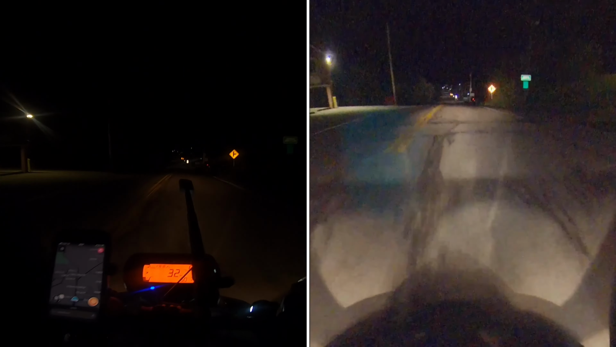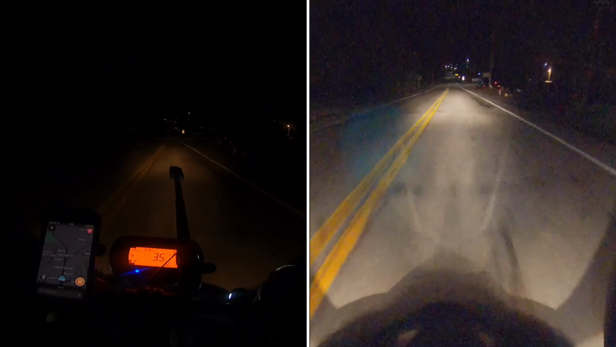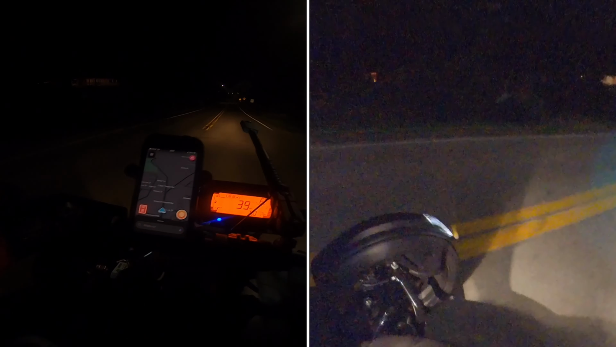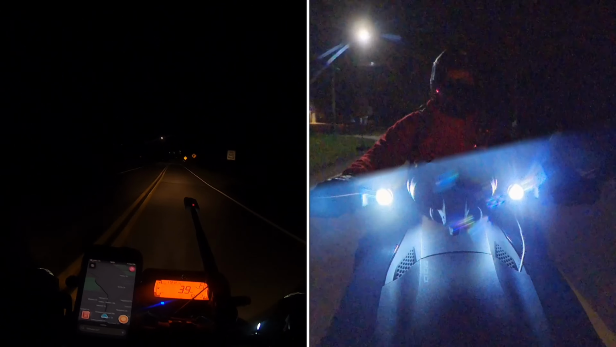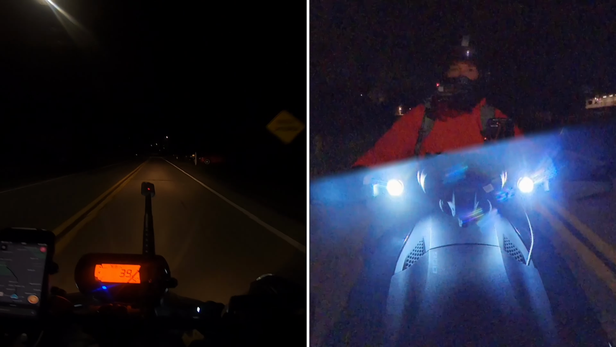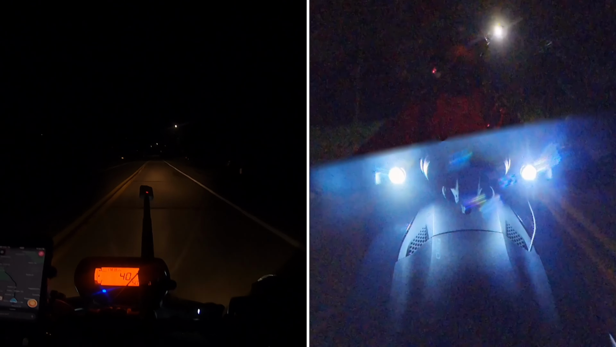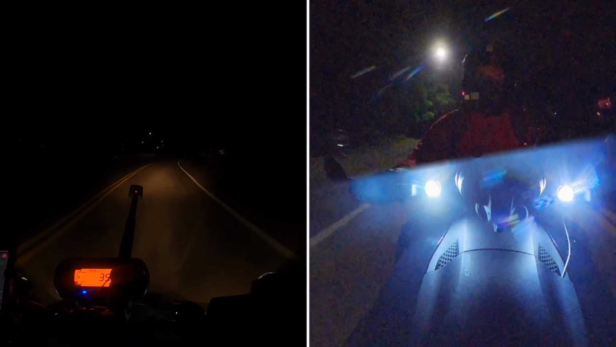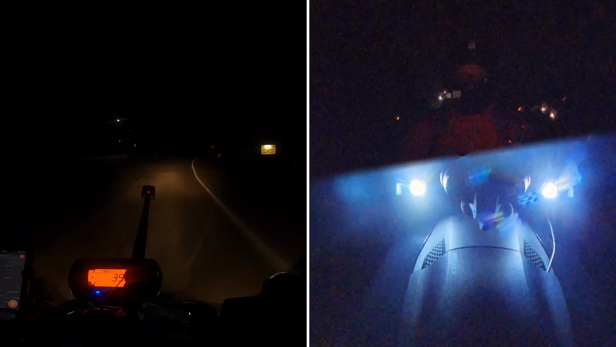So we'll get out onto the main drag here, and looks like we got about 50 miles of fuel. So I think we can make it to our local Sheetz and swing on in there and get some gas, and I think we'll be good to go.